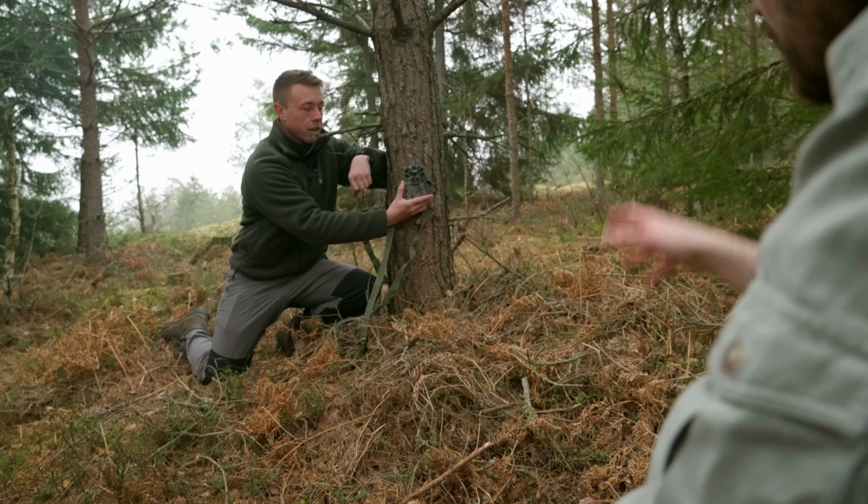Of course, the holy grail would be a lynx. I've definitely found it trickier than usual because these animals have such huge home ranges, so it's almost impossible to predict where they're going to move.